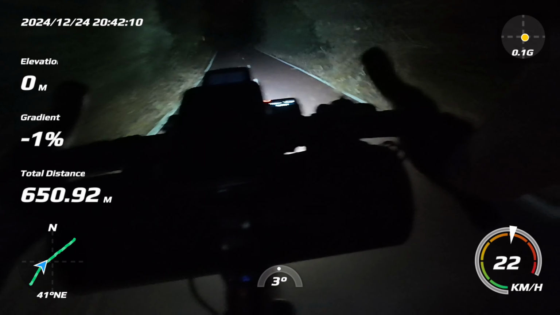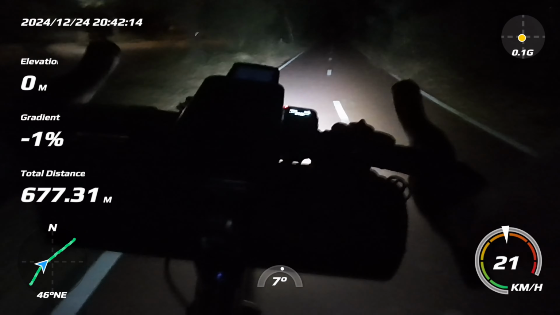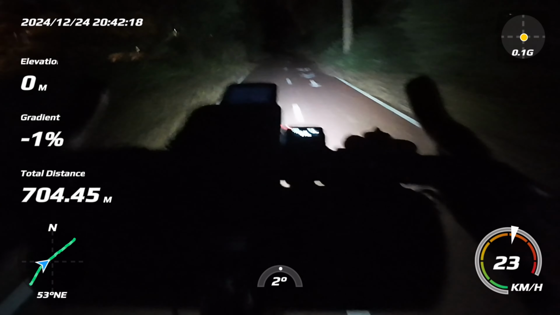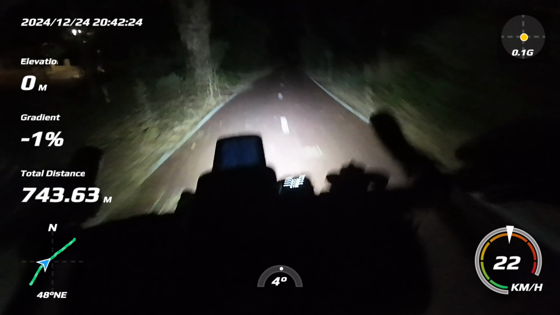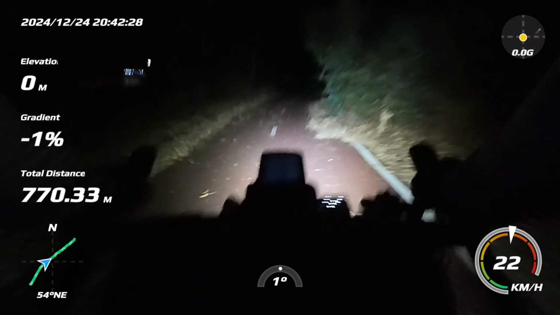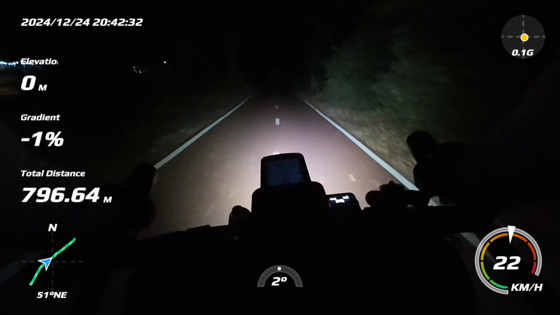Well, it's got a fair bit. Not as bad as earlier. And this is normally the worst area, the debris. Weird. It's smaller. It's more manageable. It's unusual.